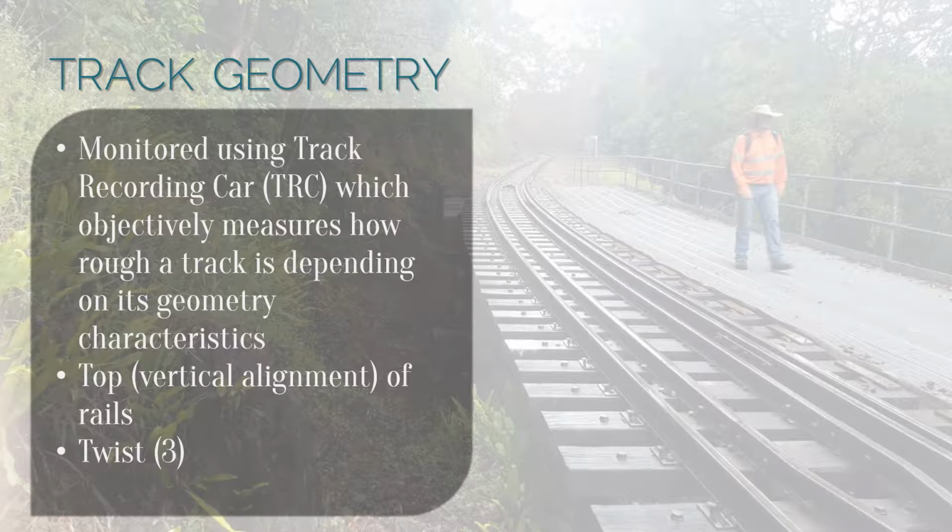It is usually monitored using a track recording car, which measures various aspects of the track's geometry and compares them without bias to produce condition indexes. The typical characteristics that it measures are the top or vertical alignment of the rails, the twist over 3 meters and the twist over 10 meters, the gauge, the horizontal alignment, and the super elevation. It also develops an overall track condition index. For the purpose of this investigation, the top and twist over 3 meters were focused on, as they are the most commonly affected by the ballast condition.